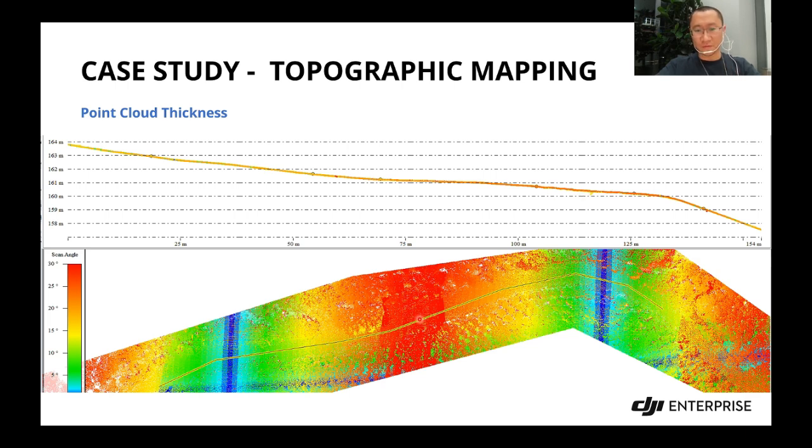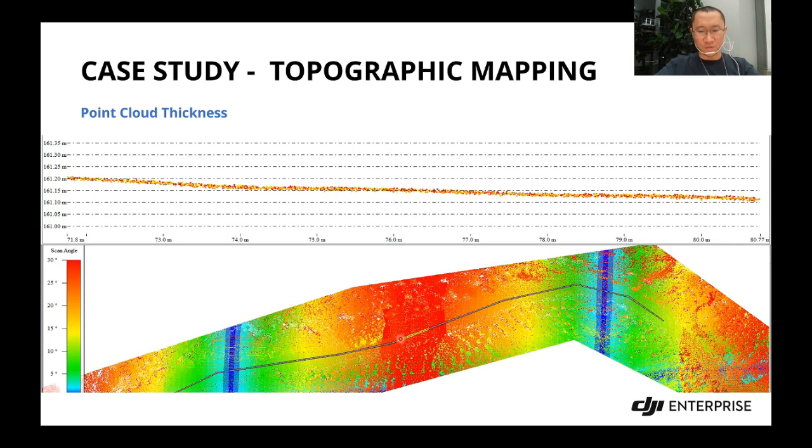If we want to see some details, we can zoom in on the middle of here. Here you can see the point cloud is still very smooth, no different layers, and the smaller grid represents 5 centimeters. It's really good.